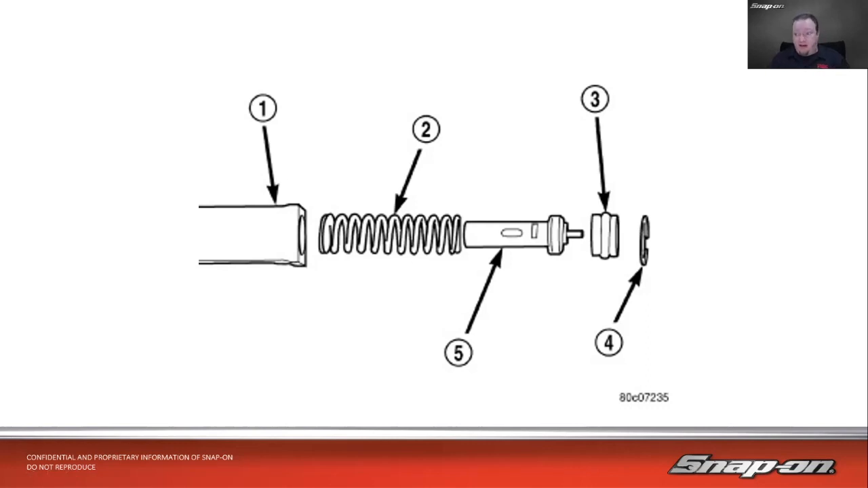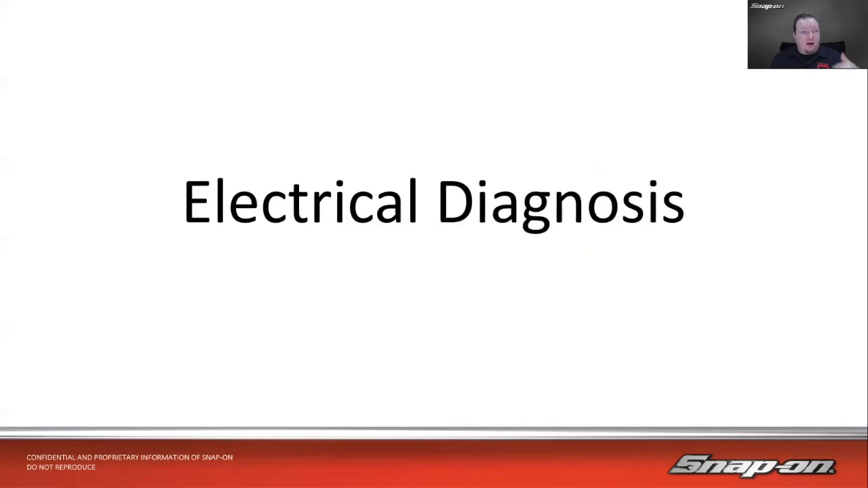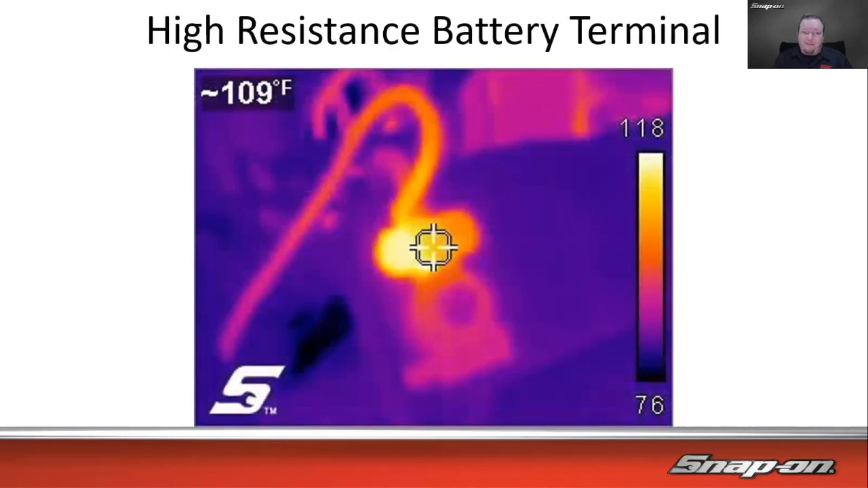He does a lot of work with thermal imagers, so we're going to see a few more of his pictures throughout this presentation as well. As a matter of fact, the next one. So we're on electrical diagnosis, which would be probably the most likely thing your mind might jump to when you think, oh, I'll use a thermal imager. And when we first were selling these, that was the big thing that we hit on. You can see the thermal energy from high resistance somewhere.